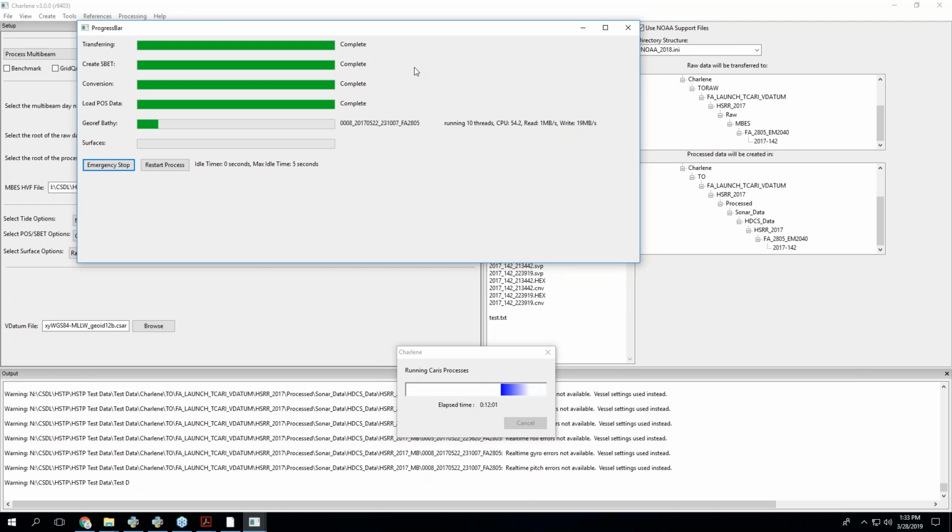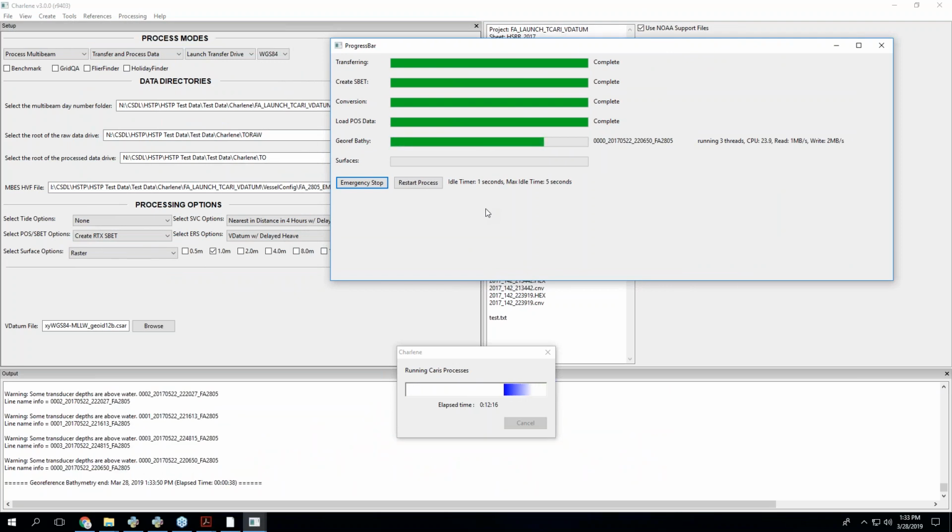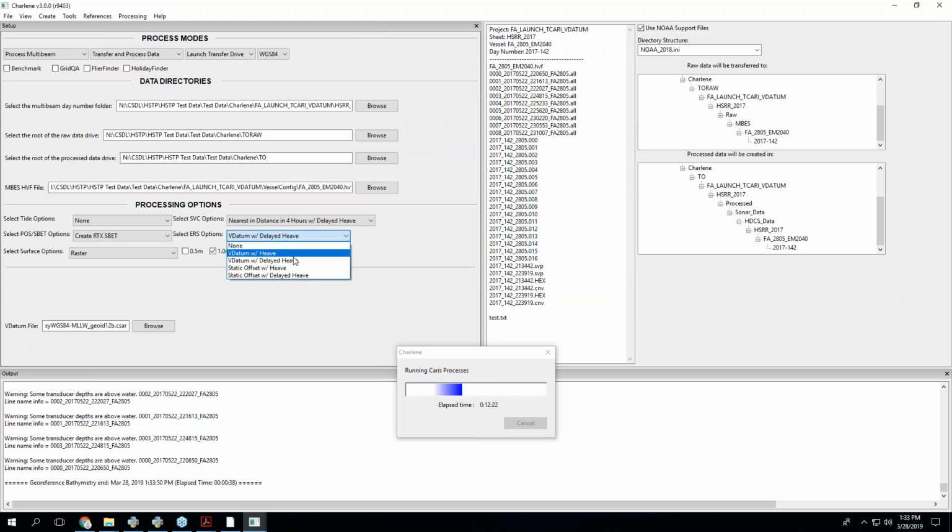Eric, is there an option for load delayed heave with poor man's VDatum, or do we just choose VDatum? So with poor man's VDatum, you're still getting a CARIS with set values, right? I believe so. Yeah, you would actually use it the same way. Okay. I guess I'm now on record for having said that, so I should probably do my due diligence and make sure.